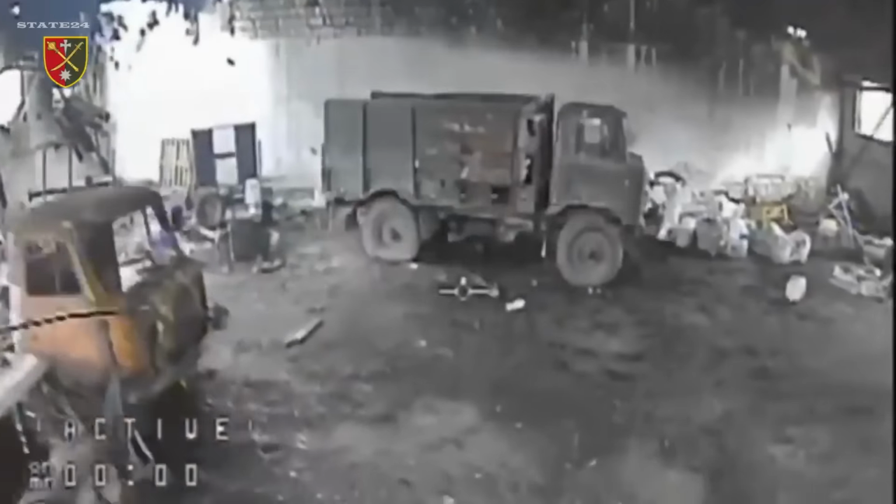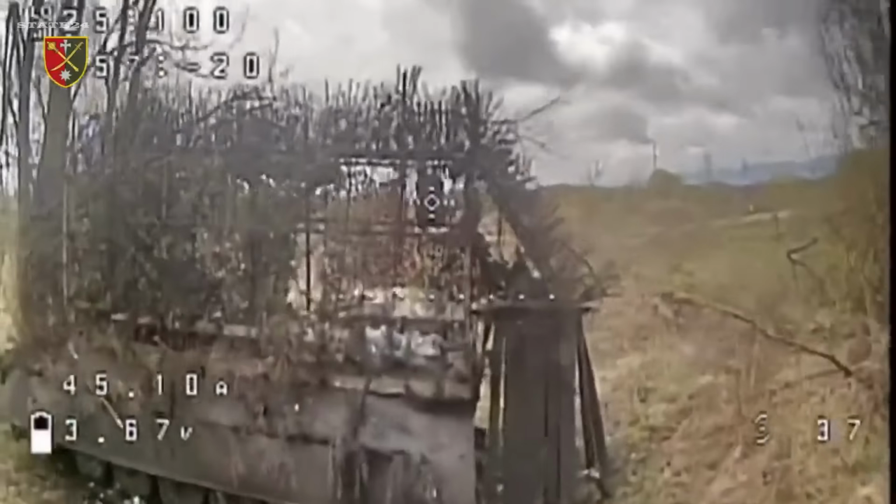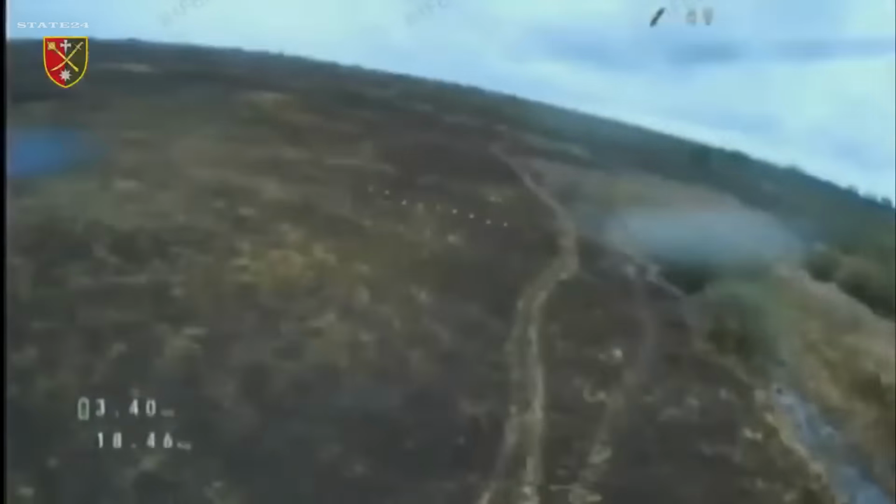The front line is long. The drone war never stops. And as you saw in today's footage, no position, no vehicle, no moment of rest goes unnoticed.